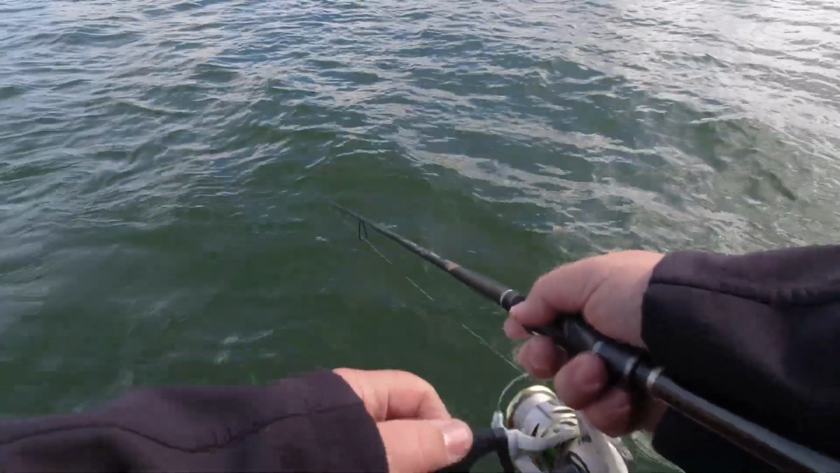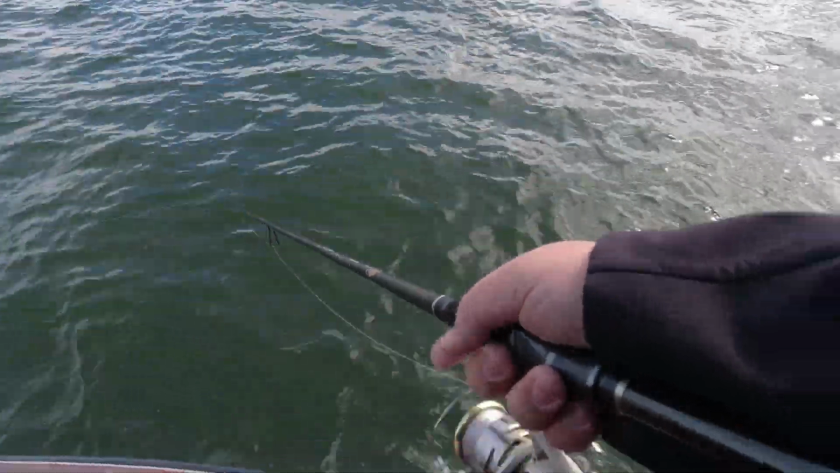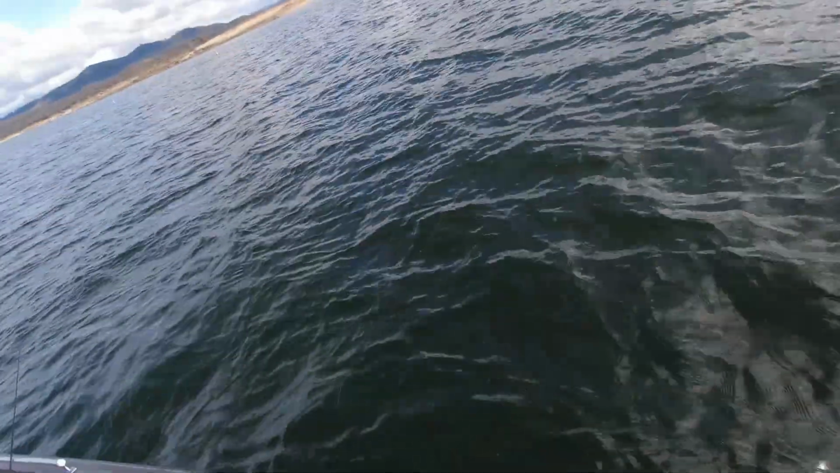He's hitting it right now. Come on, buddy. I think he's on. I'm going to set the hook. There he is. And I can honestly say I wouldn't have got that bite if it wasn't for my Livescope.